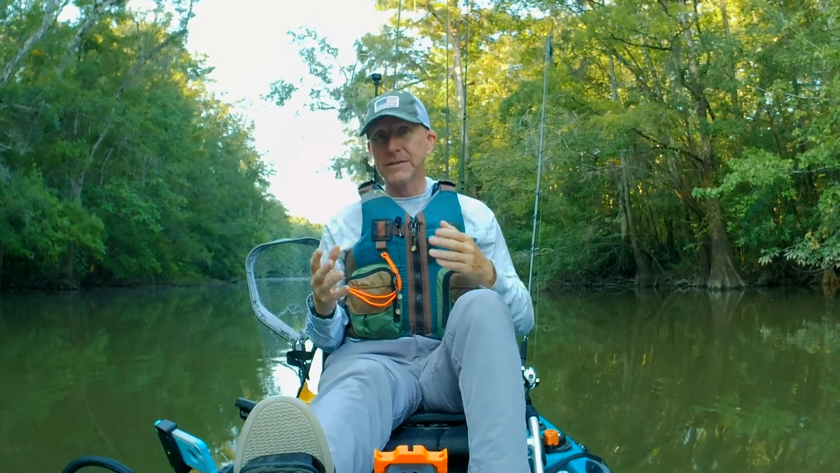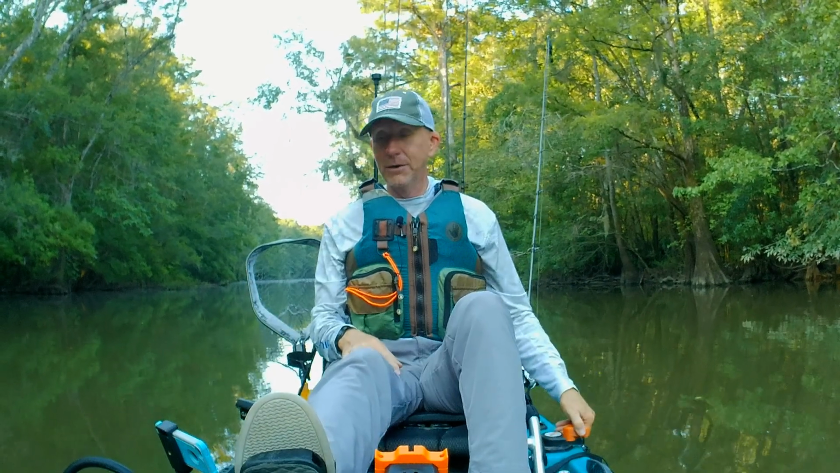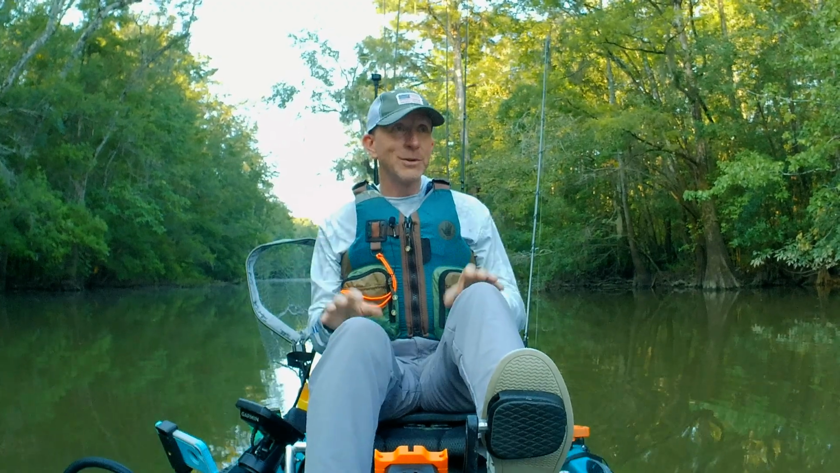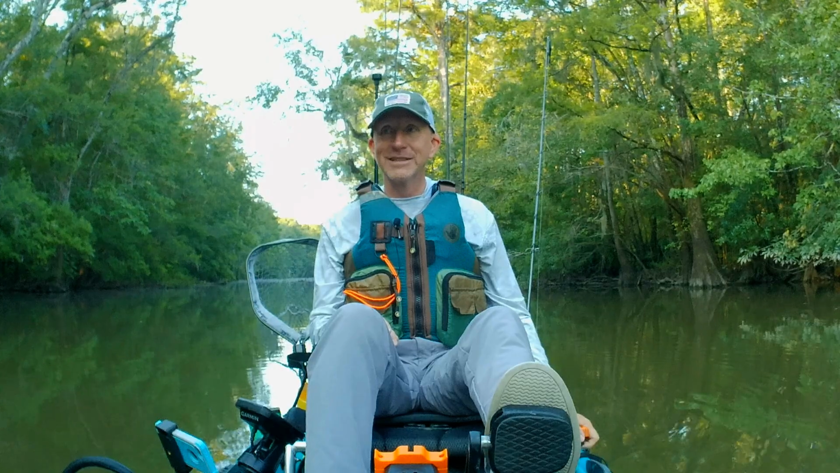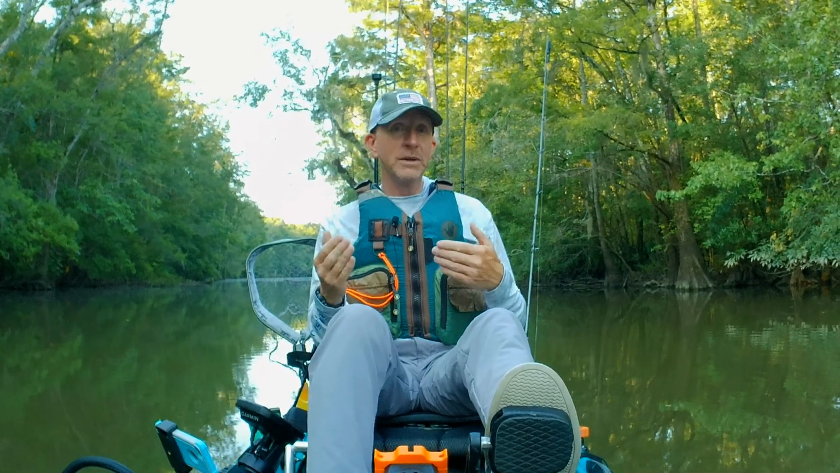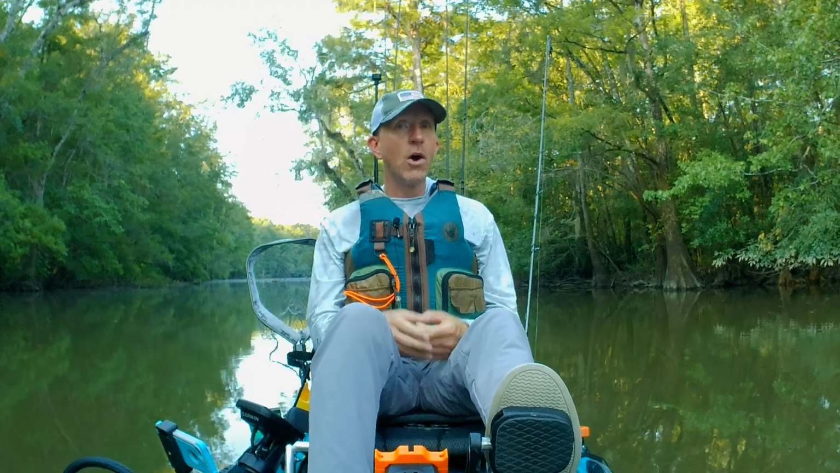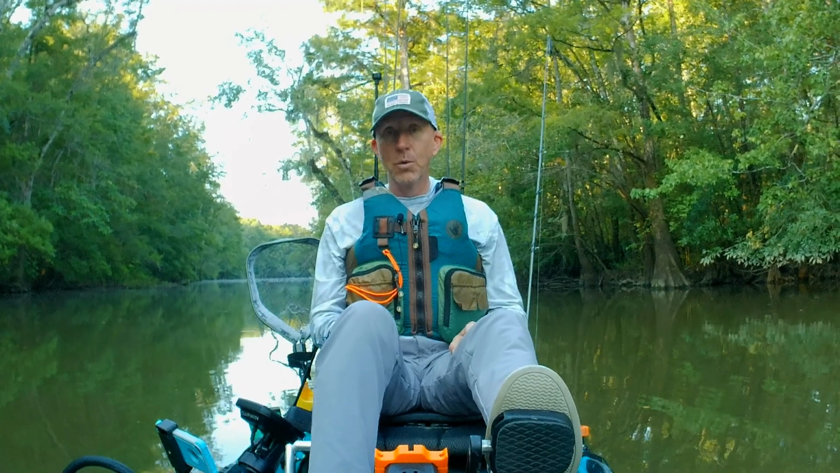I don't use this to find fish because I honestly don't know what I'm looking at on here. I mostly use it for depth, water temperature, for a safety feature. Being a non-swimmer, I like to always know how deep of water I'm in, just in case something were to happen. And then water temperature is really important too, because I fish here year round. So knowing what kind of water temps I'm in is also a safety thing, just to be aware of. It's good to be aware.